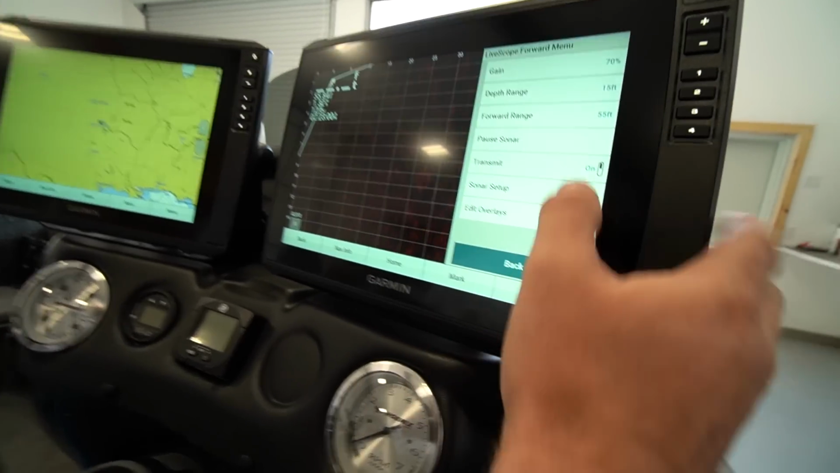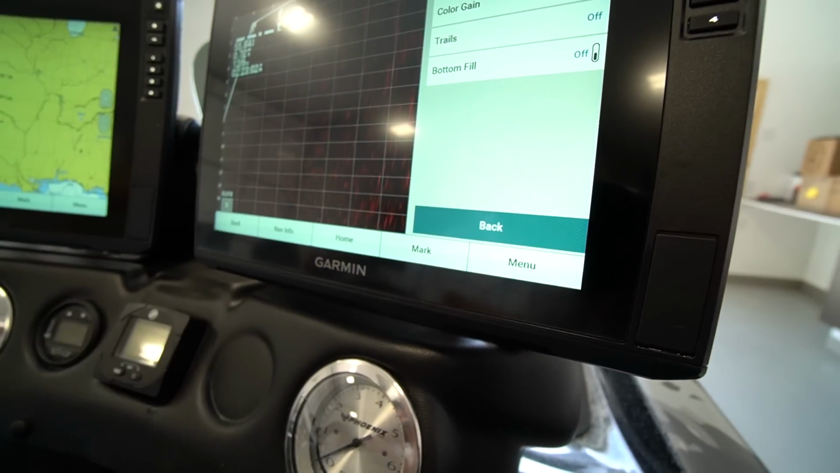You can get more complex in understanding what the different settings do, TVG versus noise reject, ghost reject, and all that stuff. But if you start from there as your base, day in and day out, you're going to get where you want. Now I'm going to show you one other thing. Go to your menu, sonar setup, appearances.